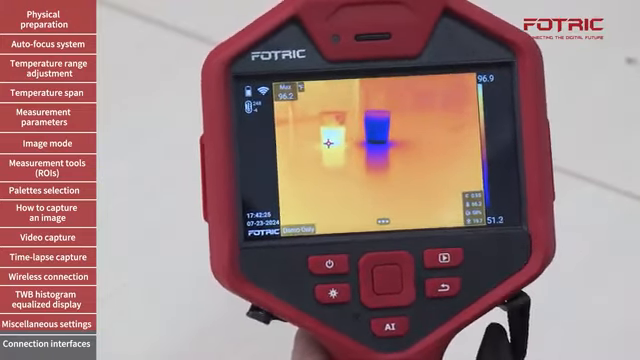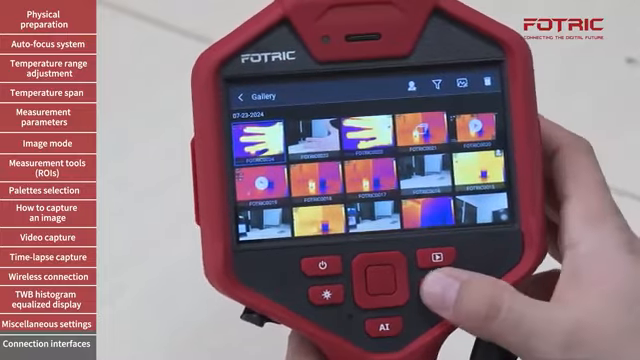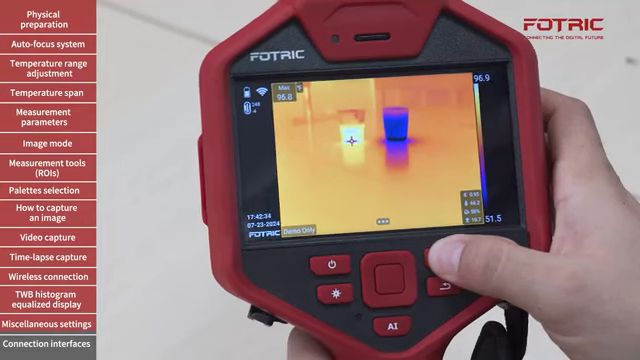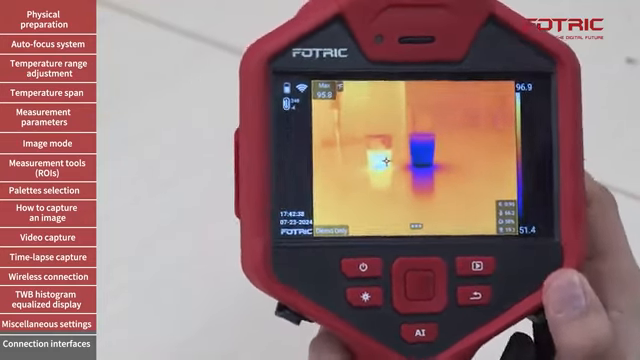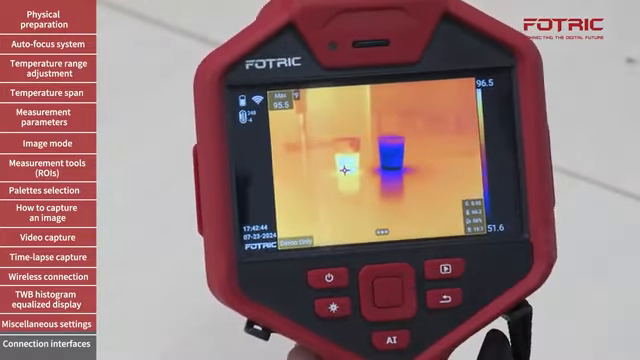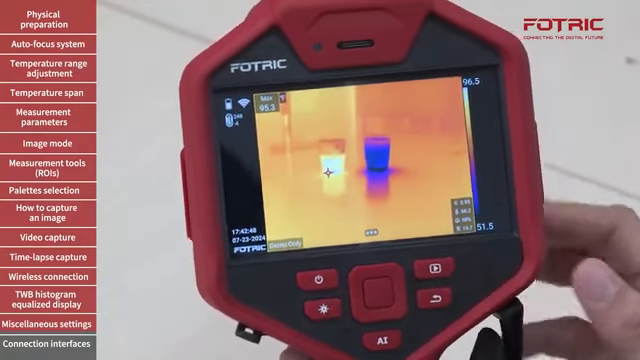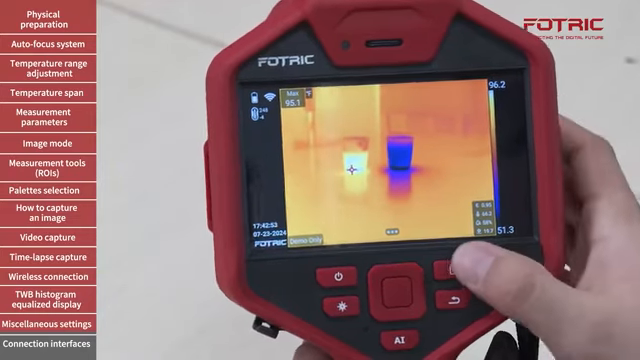The other one is the gallery button. We know that by pressing the gallery button, it will take me there. But if I also press and hold the gallery button, the camera will activate the NUC calibration. This is particularly useful when the camera has been idle, aiming at one single component, and some ghost images can appear on the screen. It will take just one or a few of these operations to make sure that the camera is uniform in its entire screen.